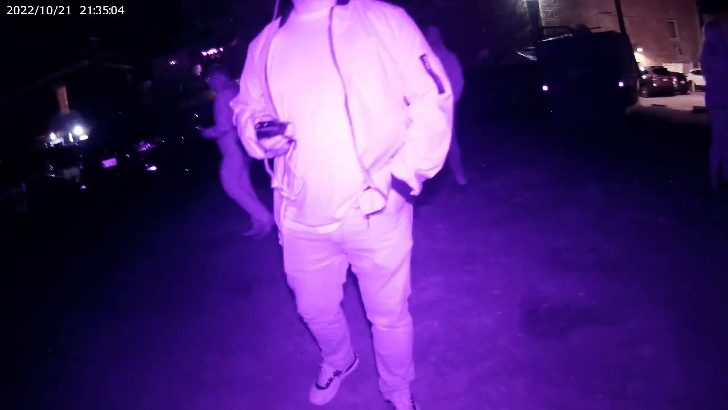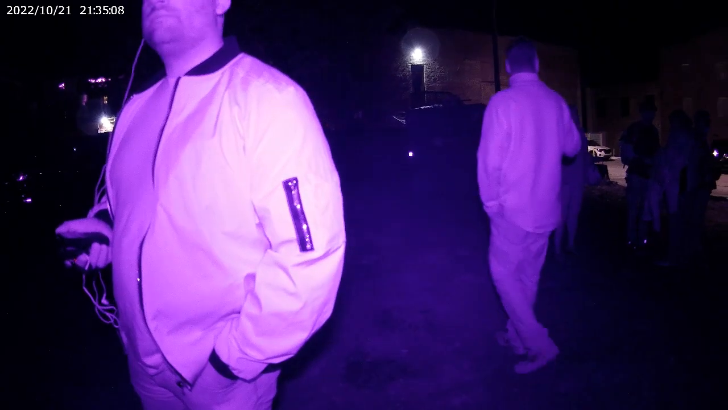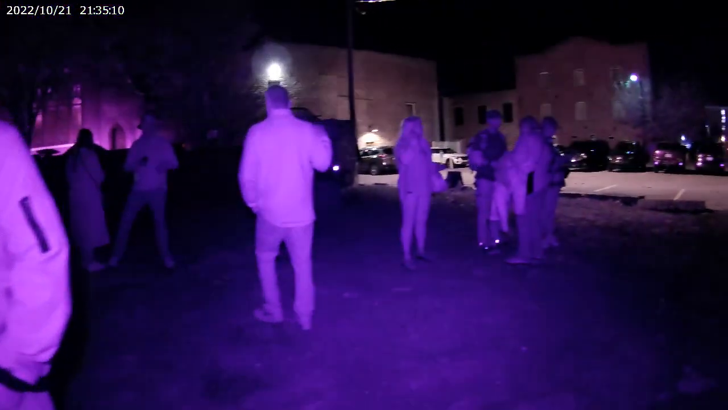I'm ready to go to one of these spooky alleyways. I'm not hearing anything. The only thing I heard is music randomly. Yeah. I wonder if this thing has audio, or is it just video?